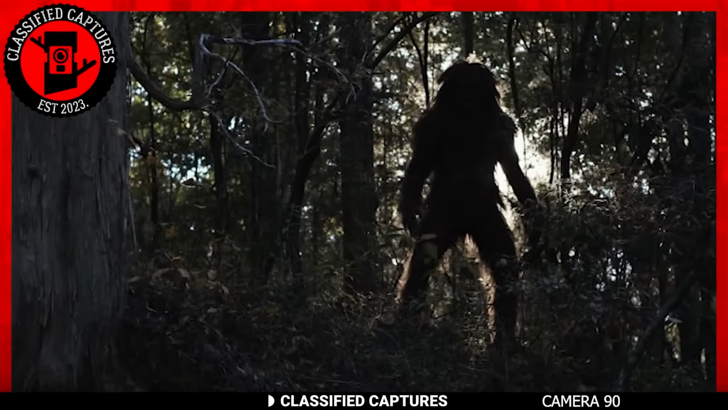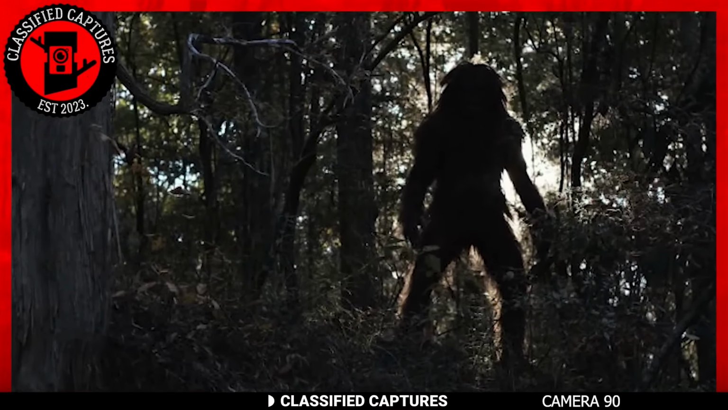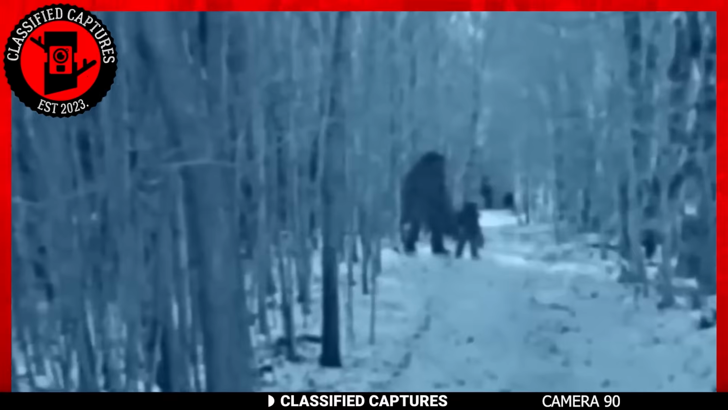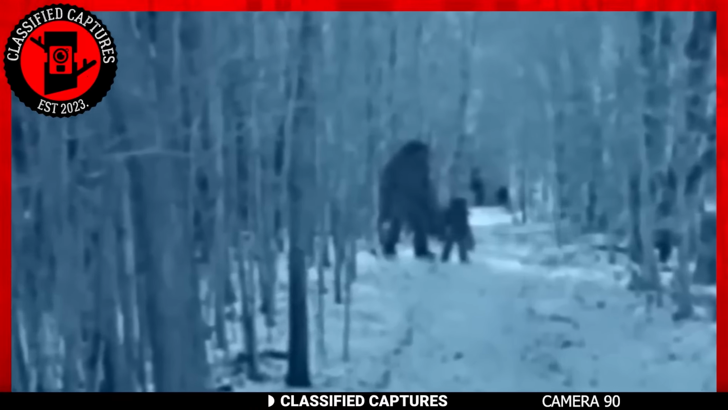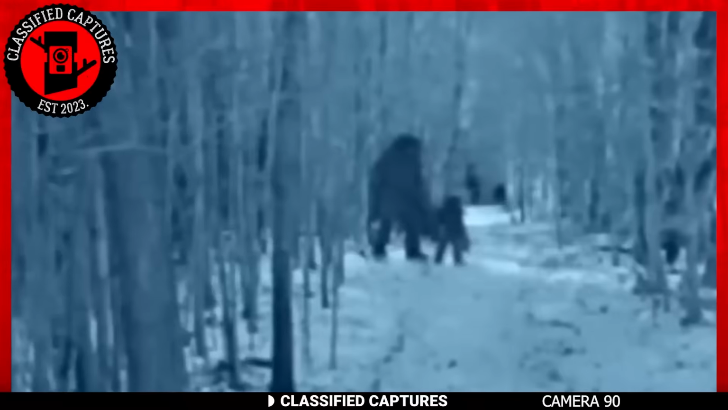Have you ever wondered what the child of a Bigfoot might look like? Well, wonder no more. This intriguing photo was captured by a motion detection trail camera, revealing a large humanoid creature walking through the woods with its young.